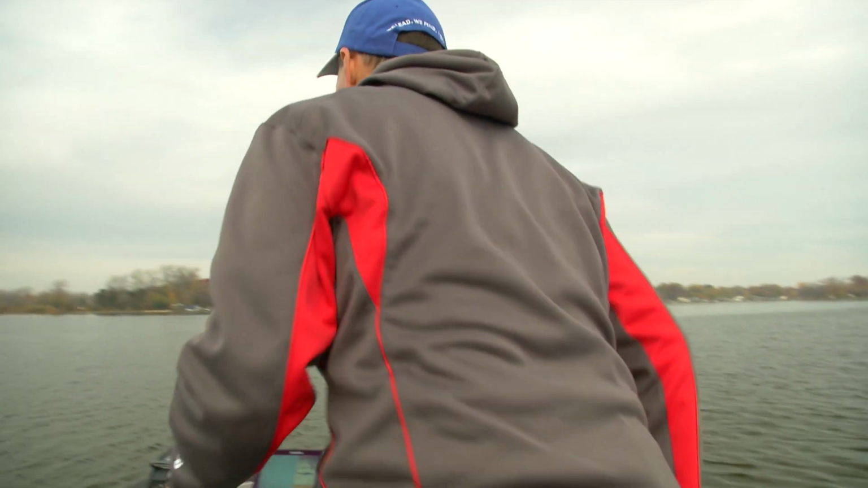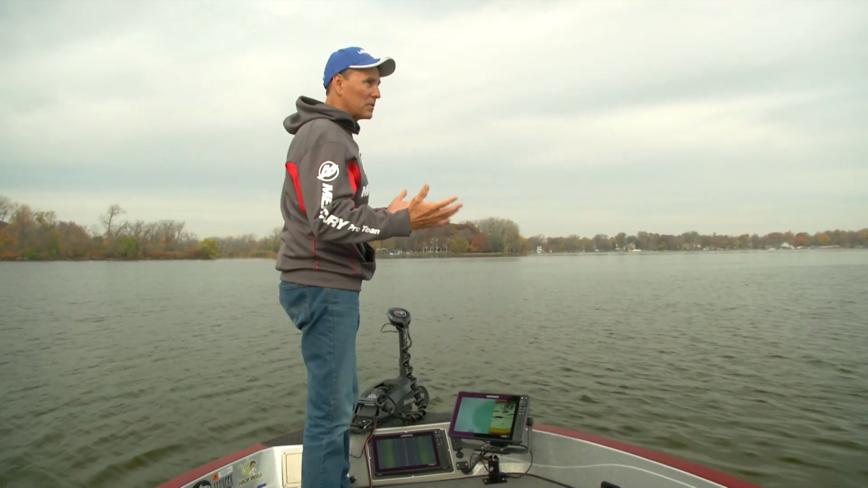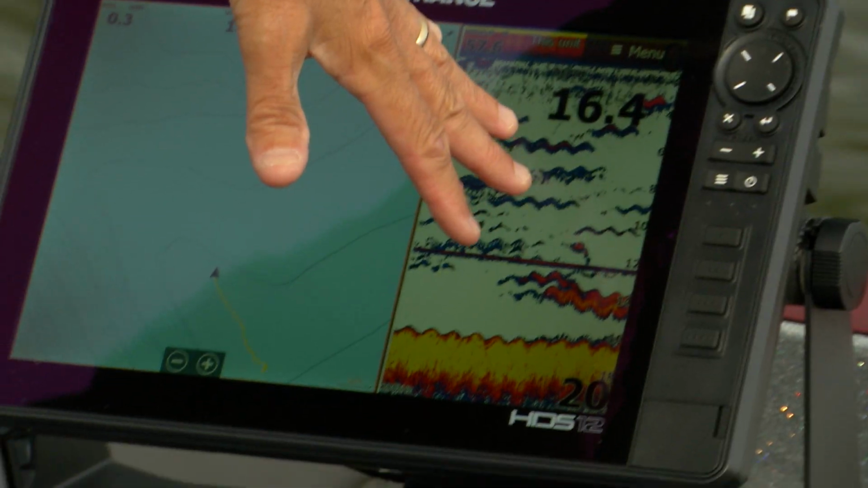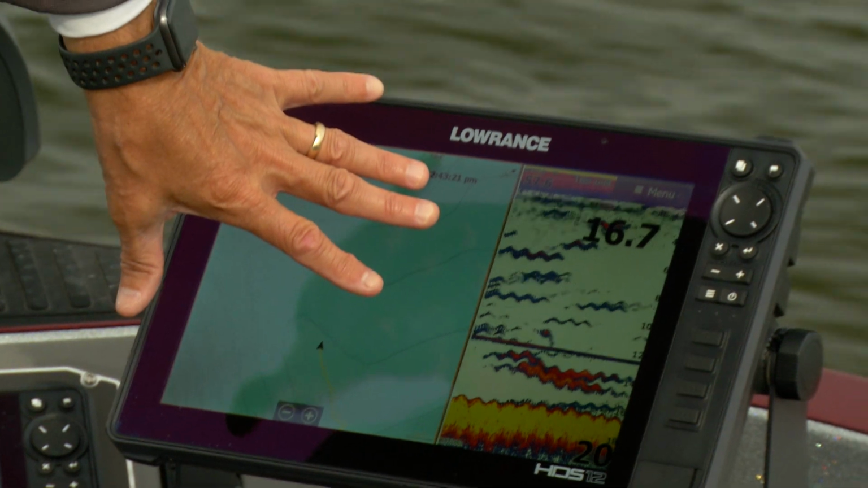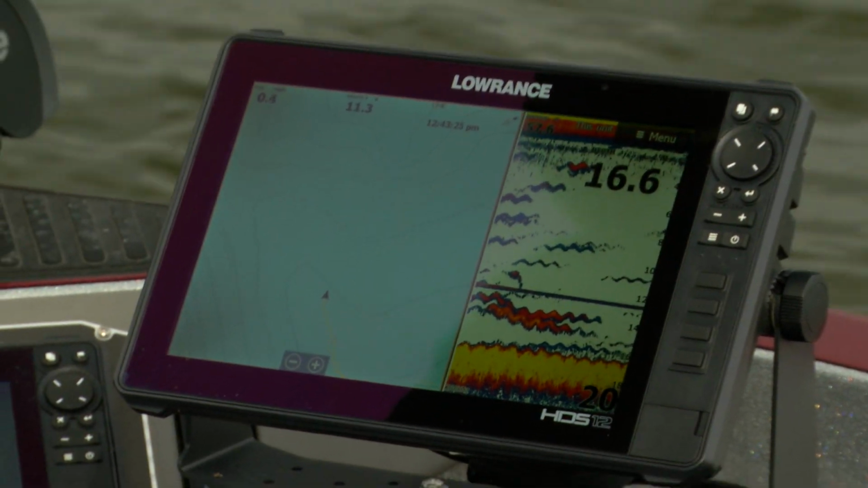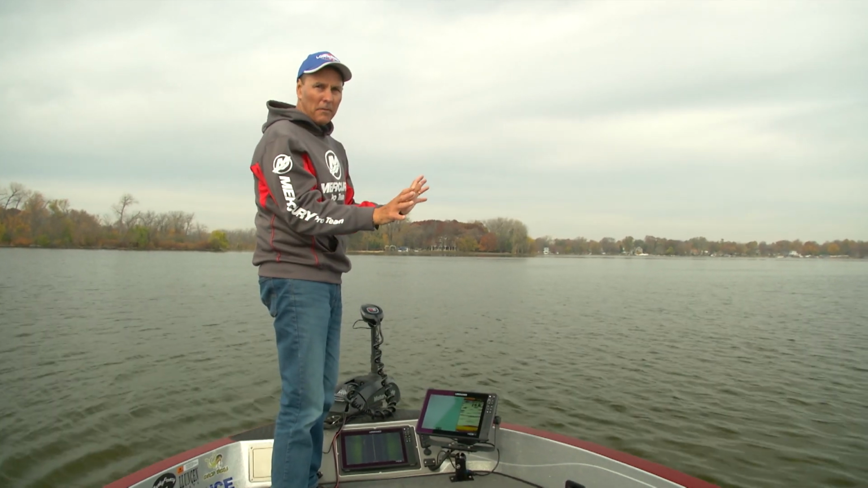So up in the bow, when I'm up in the bow casting, it's the same thing for me. I do need to know where I'm at, and I've got my GPS unit, but it's more zoomed in for fishing an individual spot. And I need to know how deep I am, and the 2D sonar, I still use that primarily as I'm fishing around cover, because I want to know where the weeds are, where the rocks are, and how far I need to be from that cover.